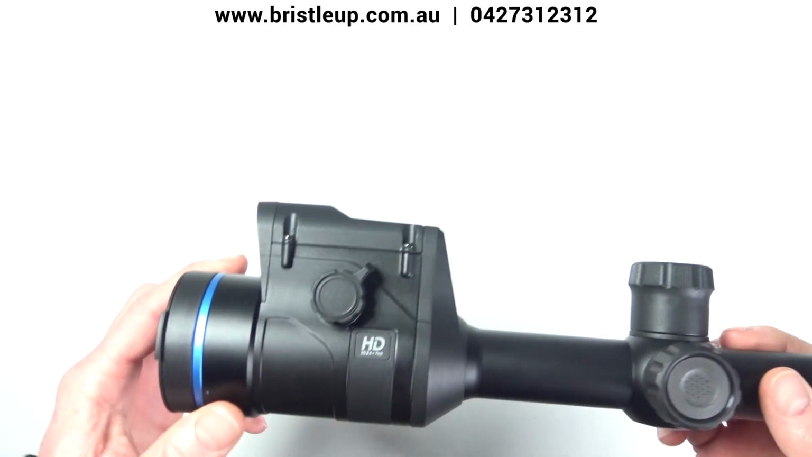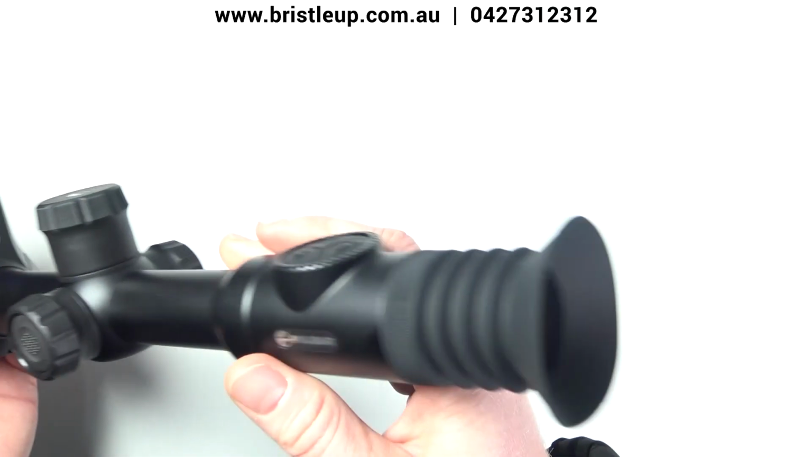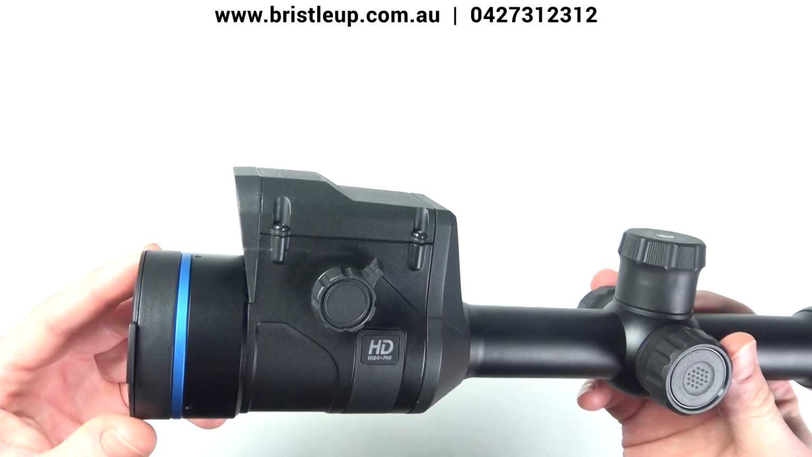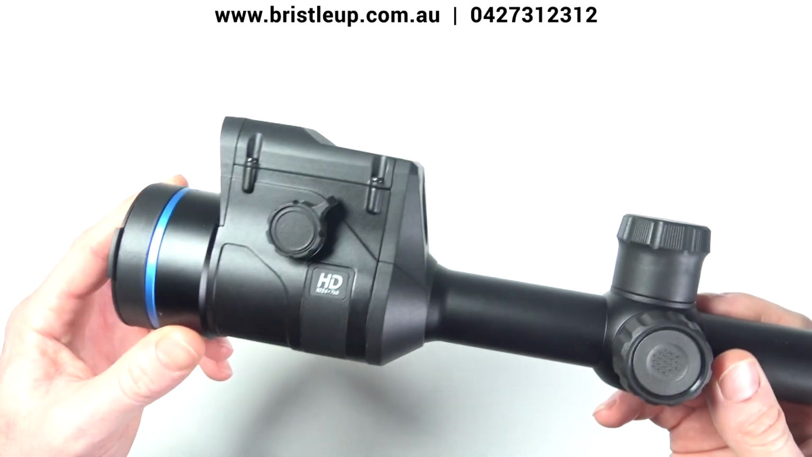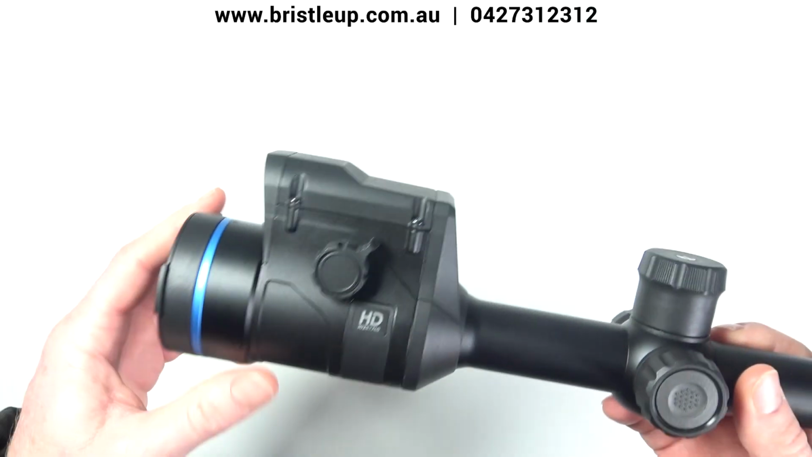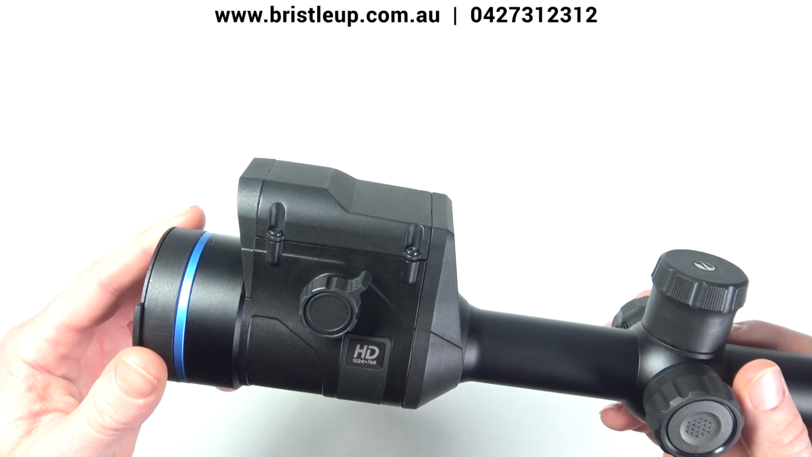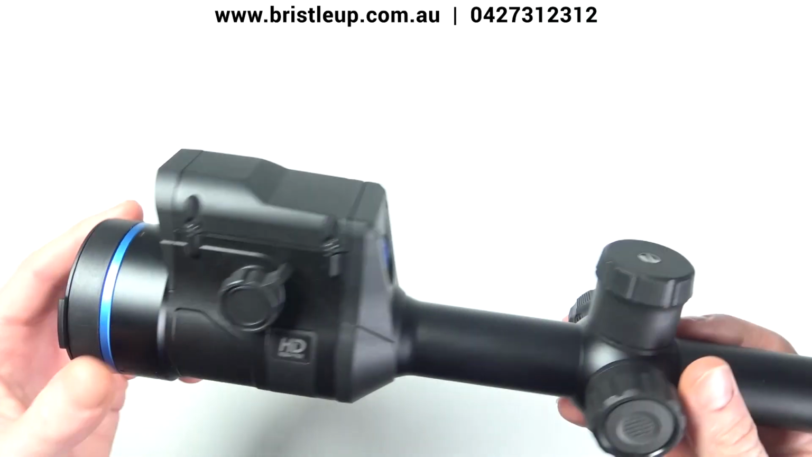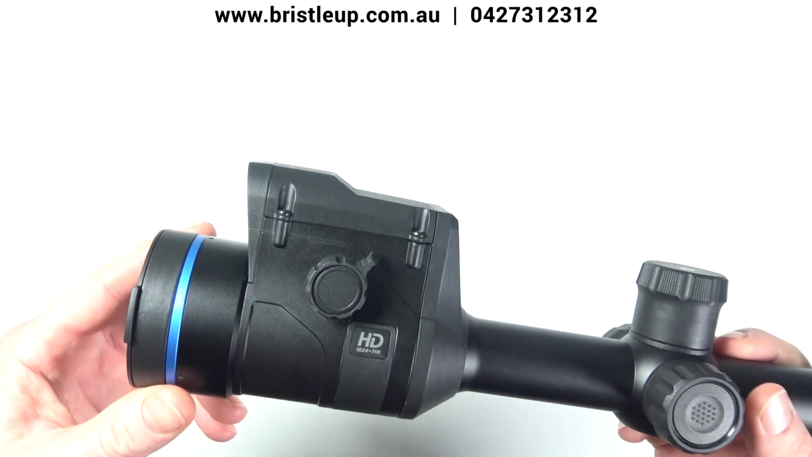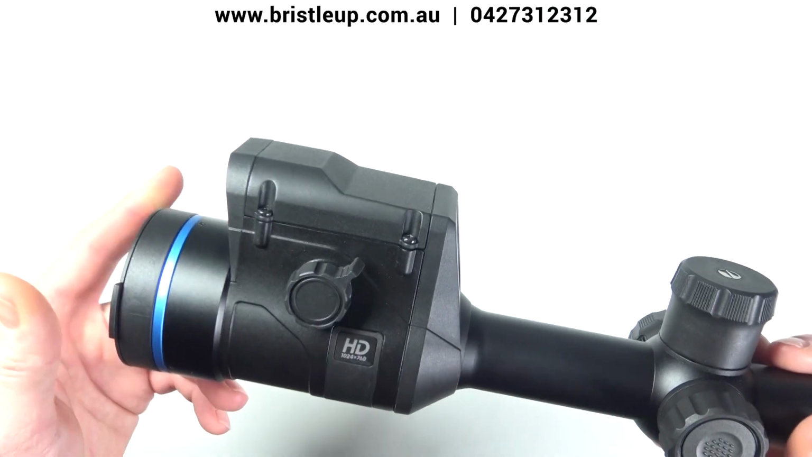Now the millikelvin on this device is sub 35. Not the best on the market. A lot of people are going to the 20, 25s now, even lower, which can affect how good the image is in difficult situations like fog and so on and so forth, when there's a lot of moisture in the air and such. I wouldn't worry about it too much. It seems to not affect this device a whole lot because it does have a lot of pixels to work with, unless that's a specific need of yours, depending on the conditions you hunt in. But so far the image quality seems very good in our testing.